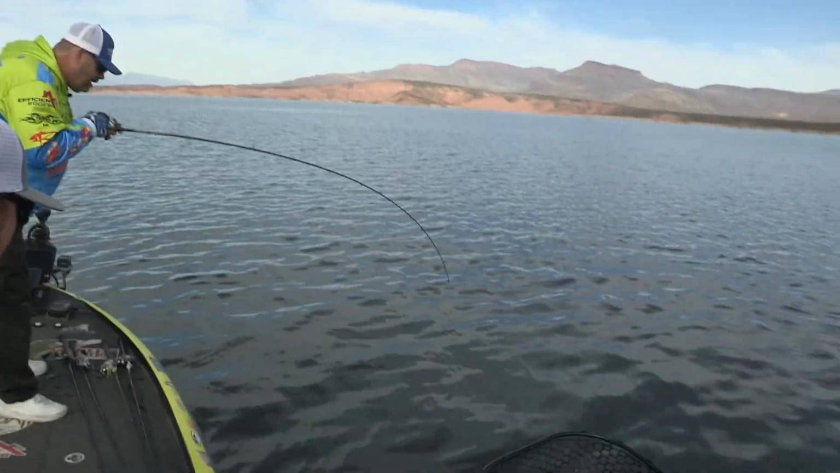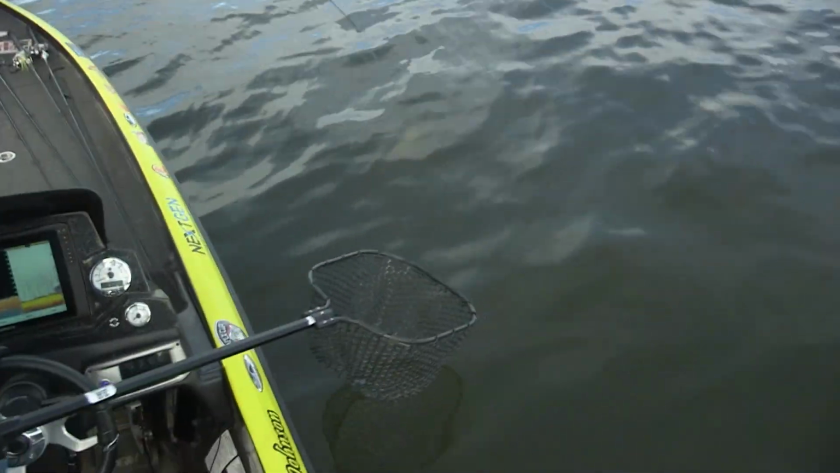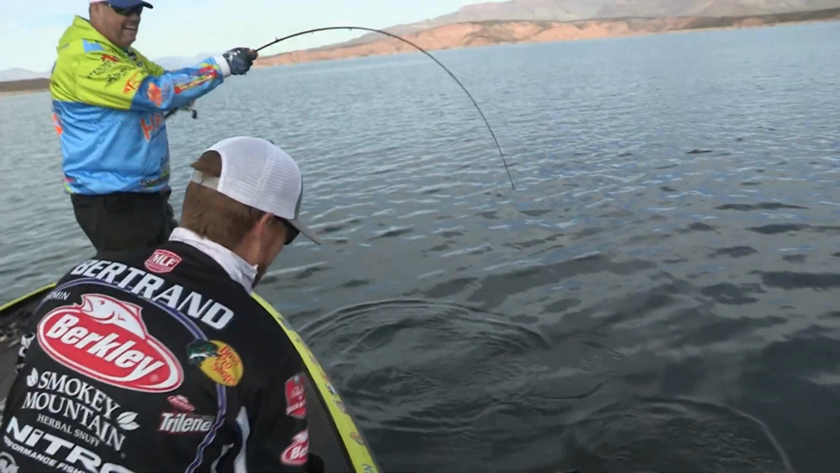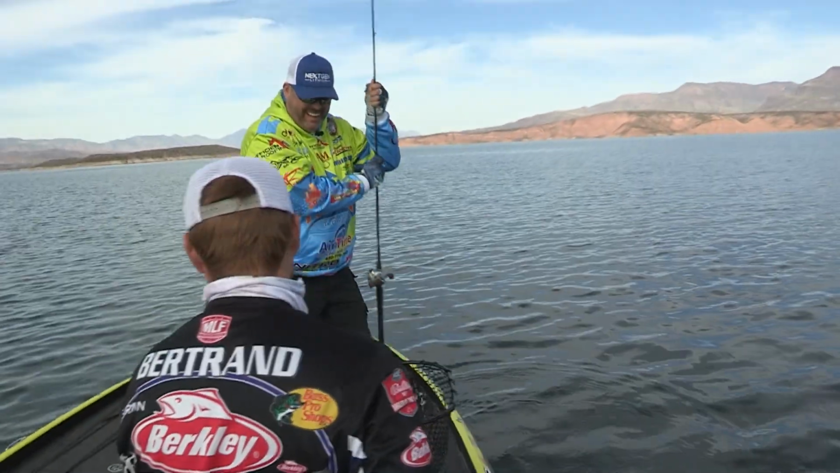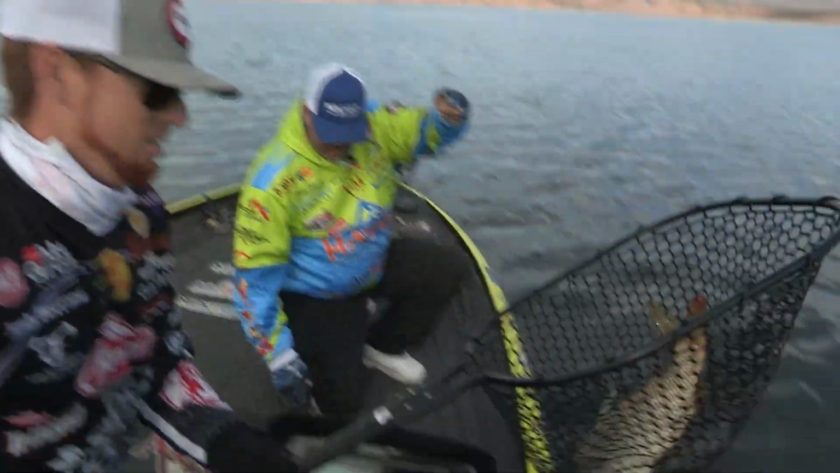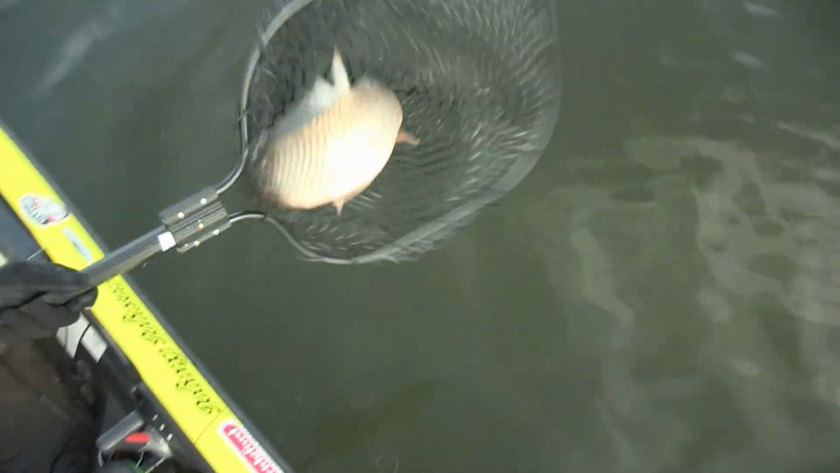Oh, that's no bass. Oh, it's a carp. We thought they might be, they got carp. Got it in the lips. Are you serious? We just got a carp. Got it. There, you can let him go easy. Close up for the camera there. Yeah, look at that. Perfect net for that.